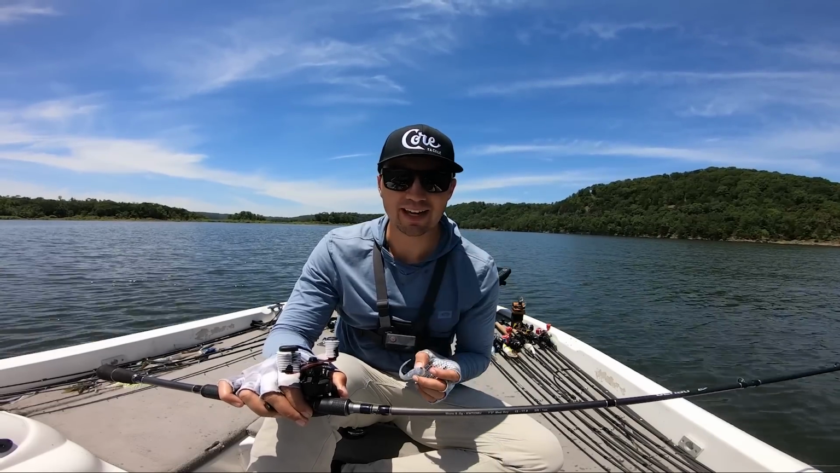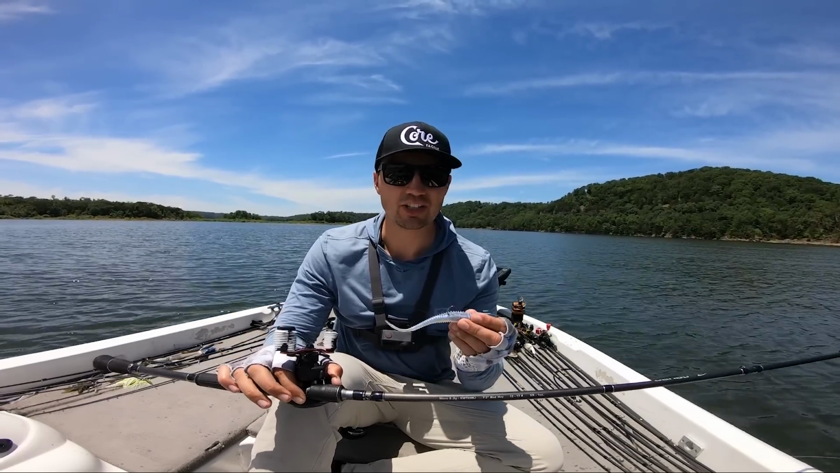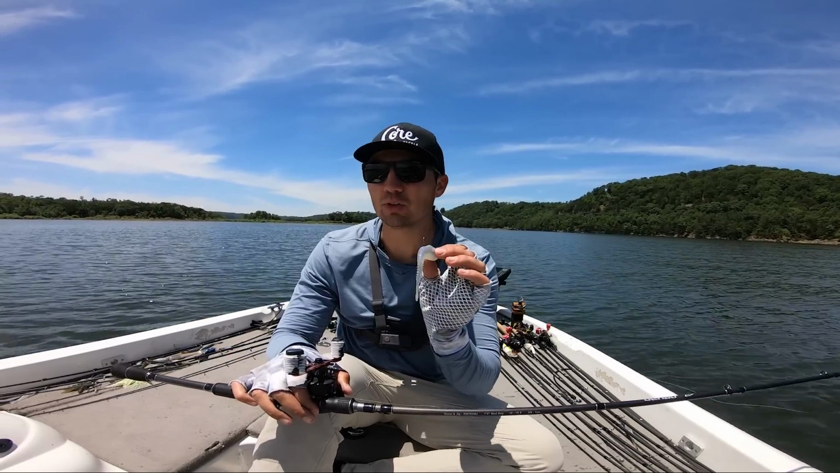And as I learned today, you definitely want to experiment with that retrieve. Work that bait in the middle of the water column maybe to start, and then work it like a hair jig down on the bottom after those fish kind of start getting conditioned to that first retrieve. If you do, you're going to put a ton of good fish in the boat.